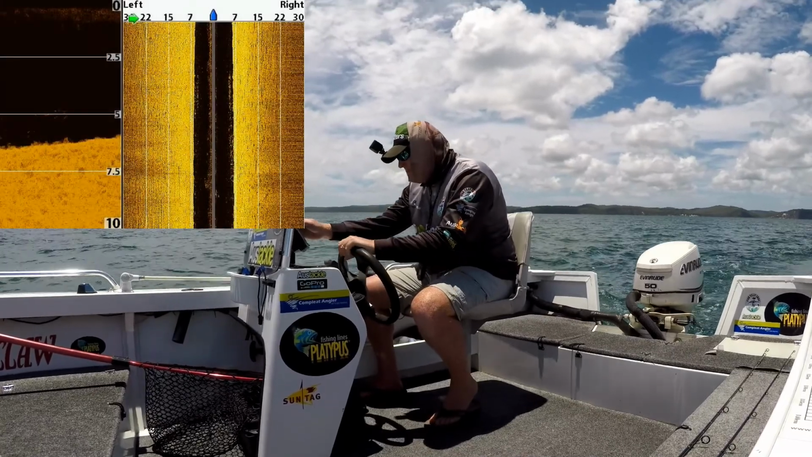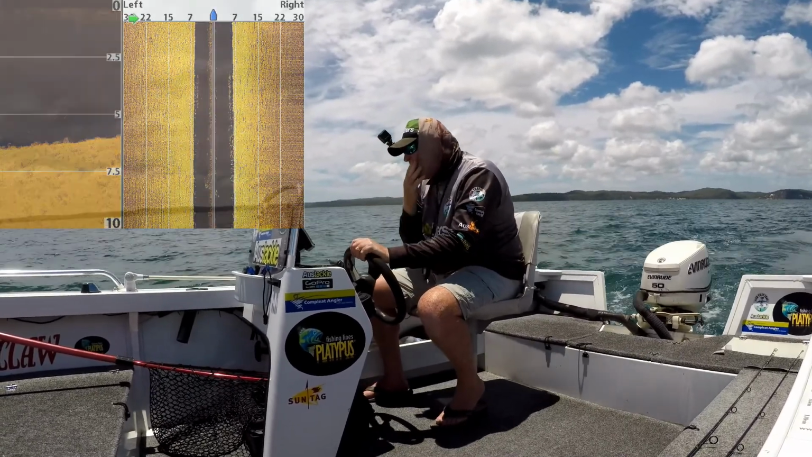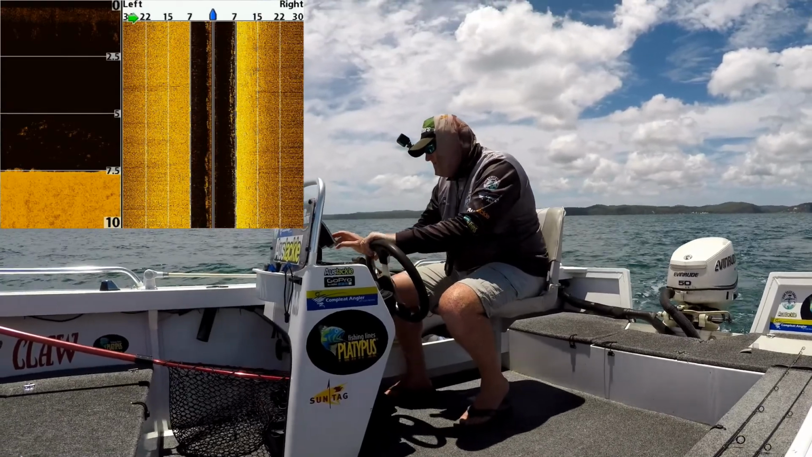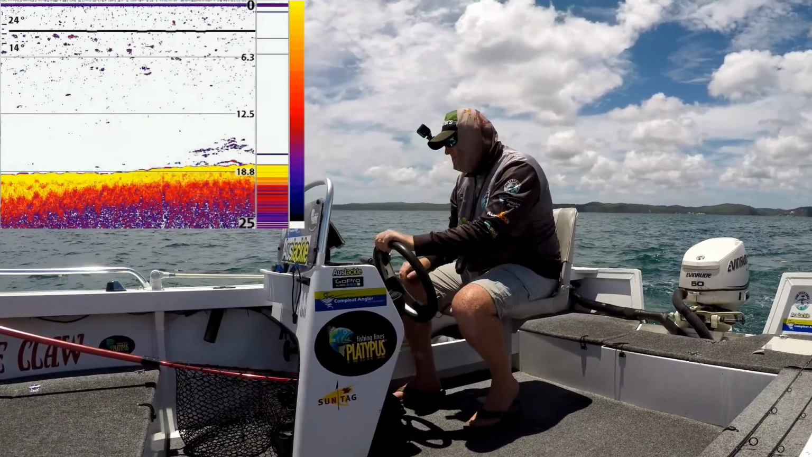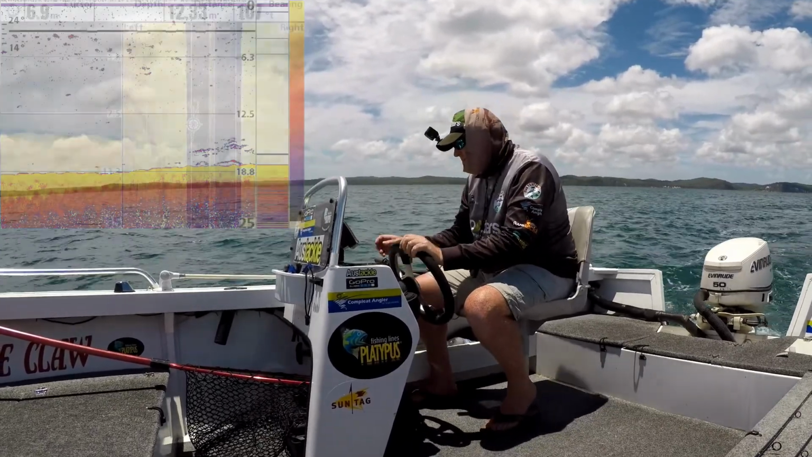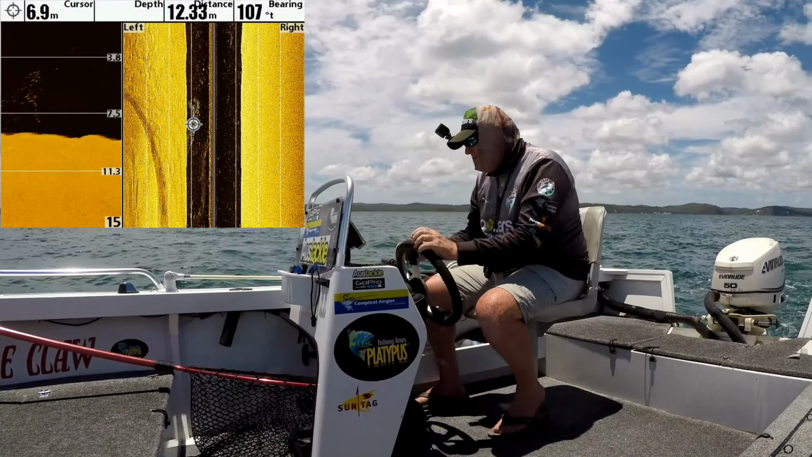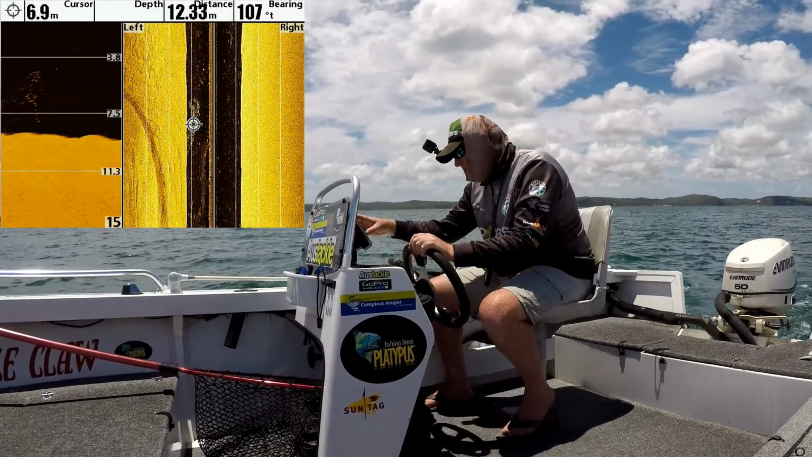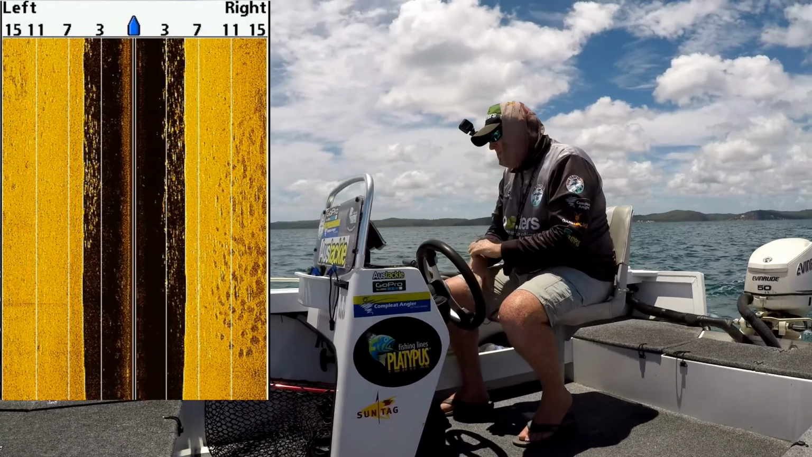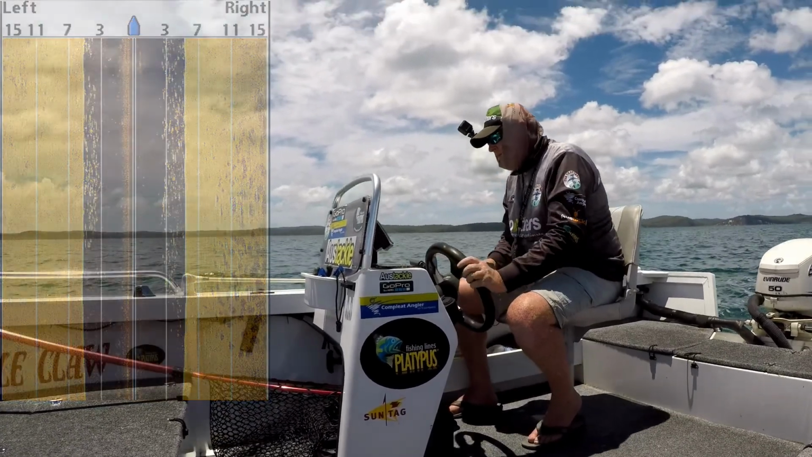I saw one tiny little spray of bait up near a rock ledge. I moved in a bit closer on the side imager and I could see an insignificant little patch of bait on the sounder. A few more ran past and I started to realize there was a bit more there. They were down deeper. They just really weren't being stirred up by anything at the moment, but it was the best I'd seen so far, so I decided to have a bit of a crack.